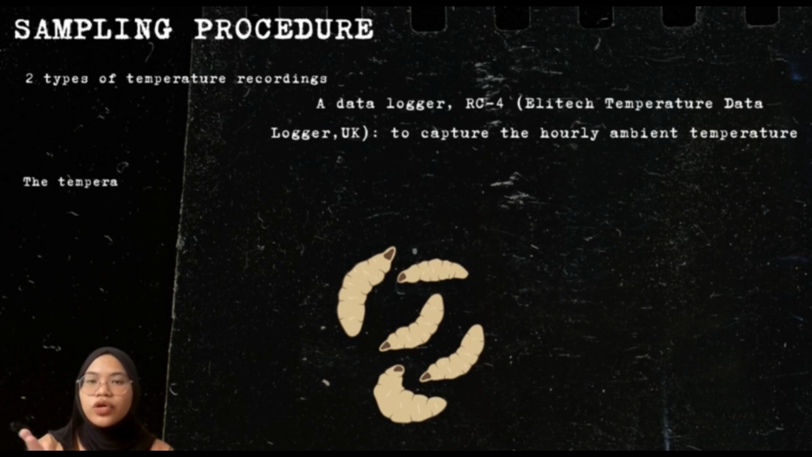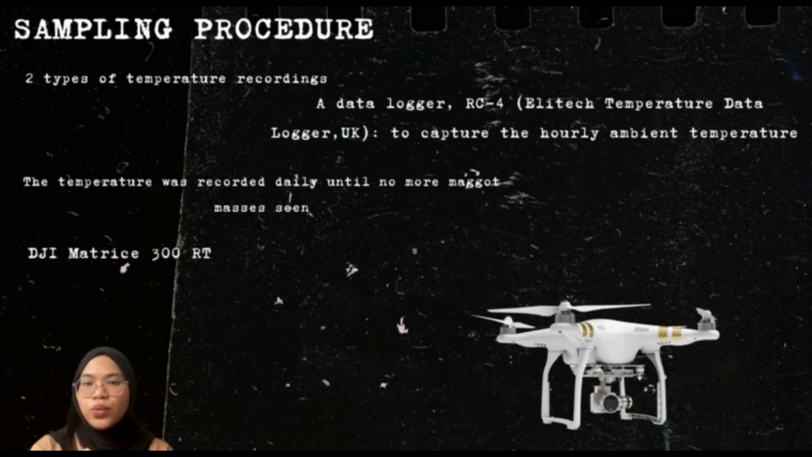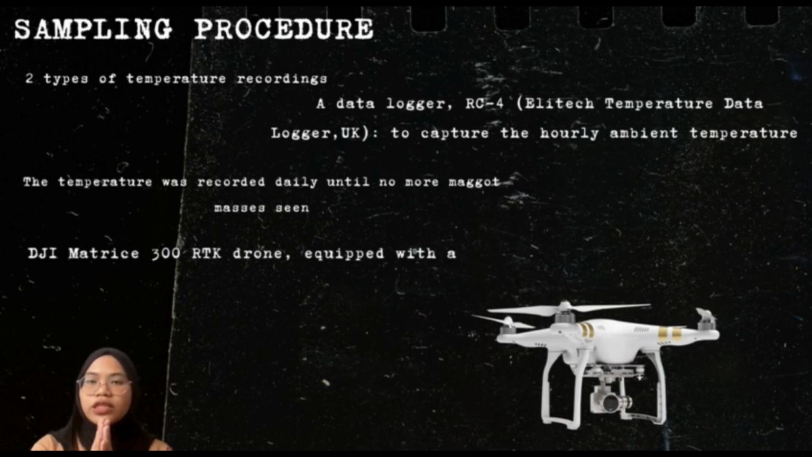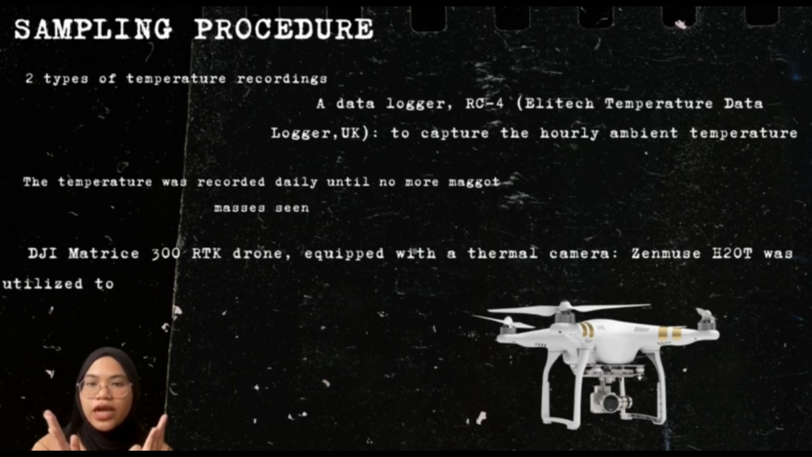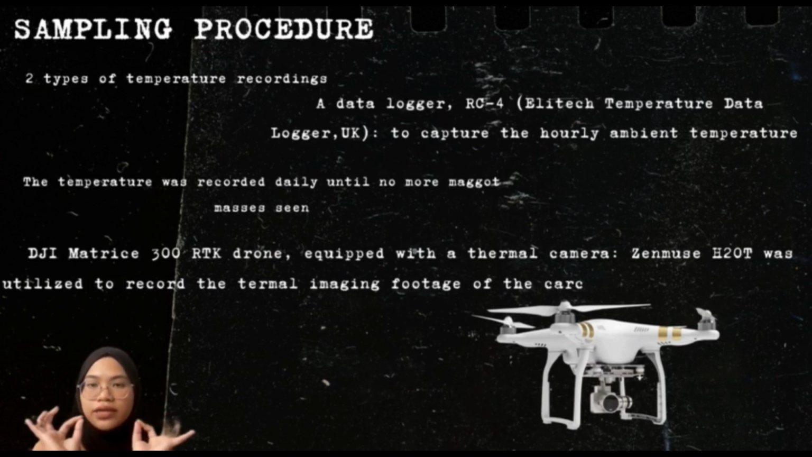The temperature was recorded daily until there were no more maggot masses seen. A DJI Matrice 300 RTK drone equipped with a Zenmuse H20T thermal camera was utilized to record the thermal imaging footage of the carcasses and their larval masses. It can capture and store data from its RGB zoom and wide-angle cameras.